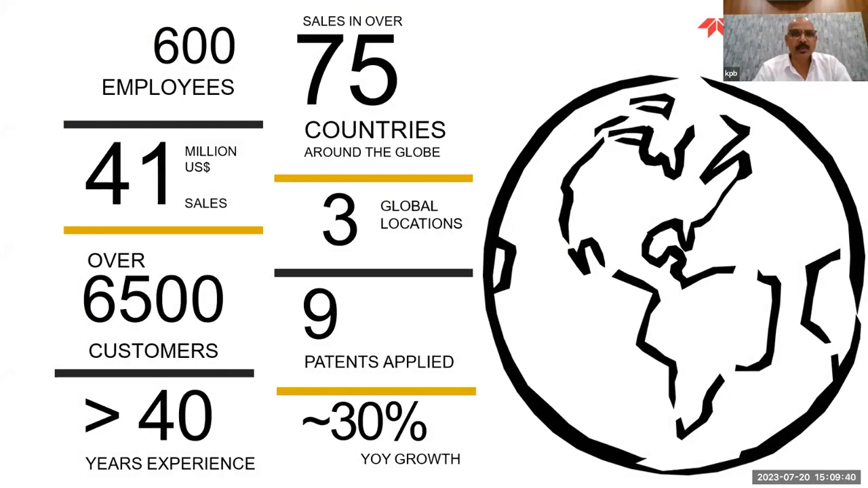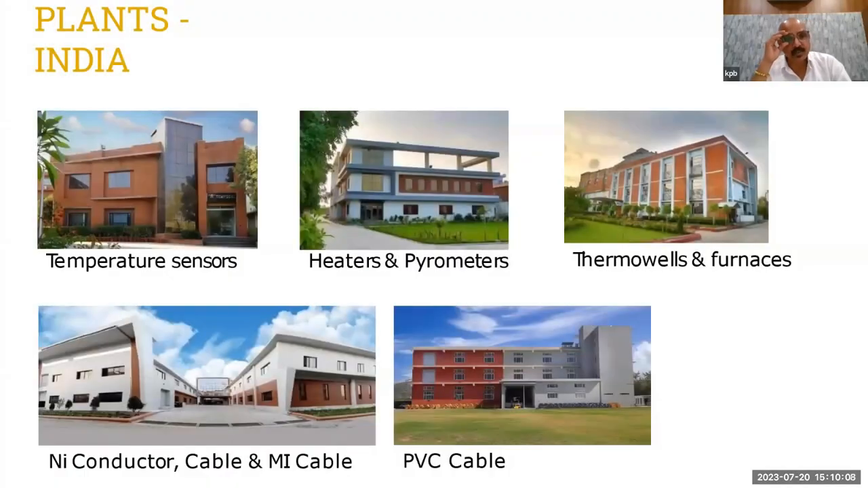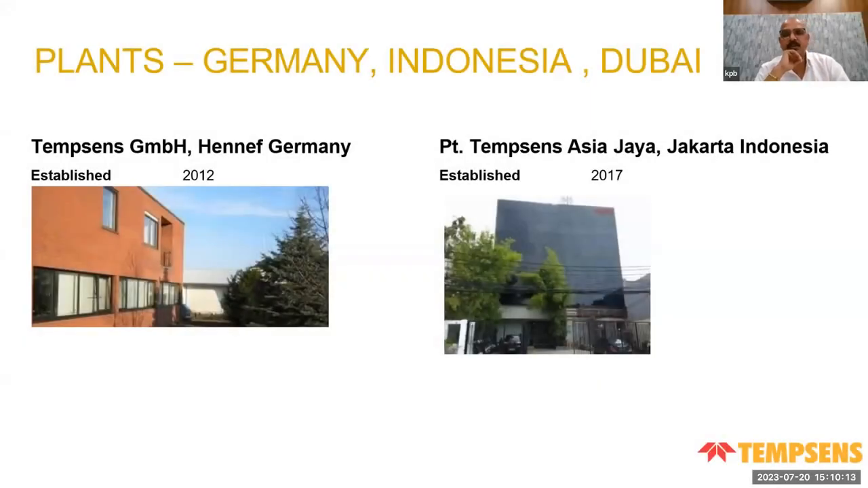For temperature sensing, we have 600 direct employees, and altogether we have 1,200 people. We are doing business in 75 countries. Last year's turnover was 41 million US dollars. We have 6,500 customers, 9 patents, and 40 years of experience in the temperature field. These are some of our production facilities here in India as well as in Germany and Indonesia. So this is what we do.